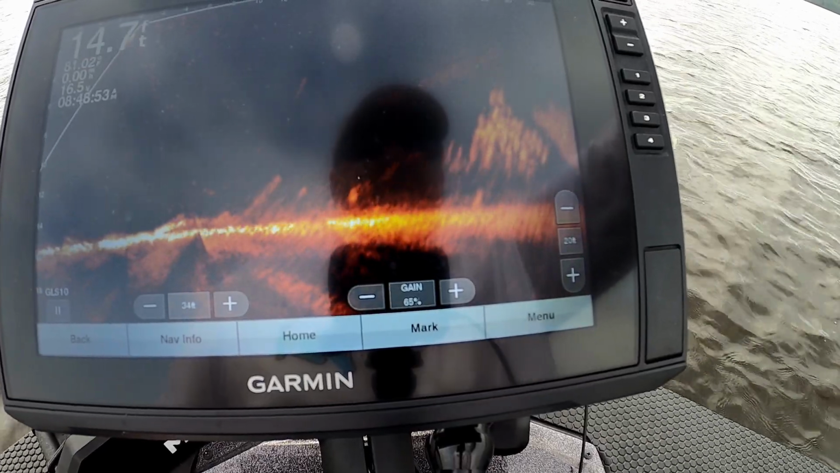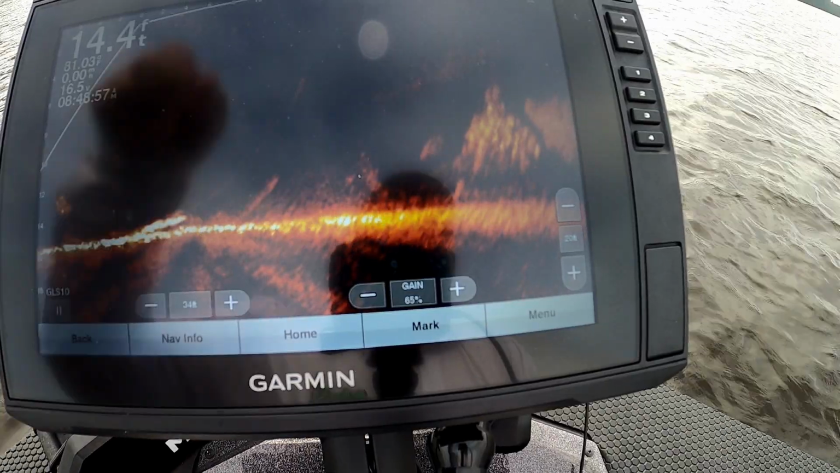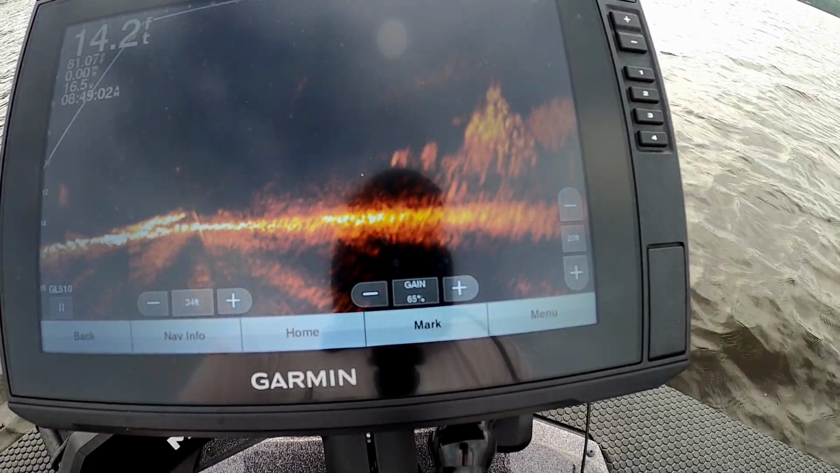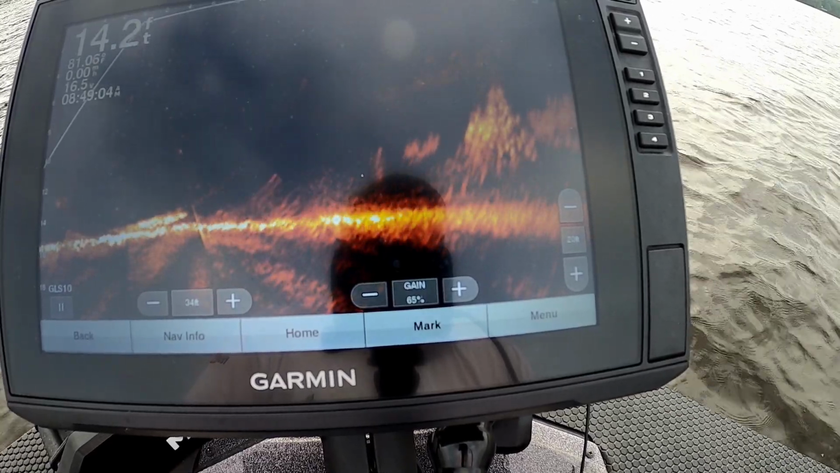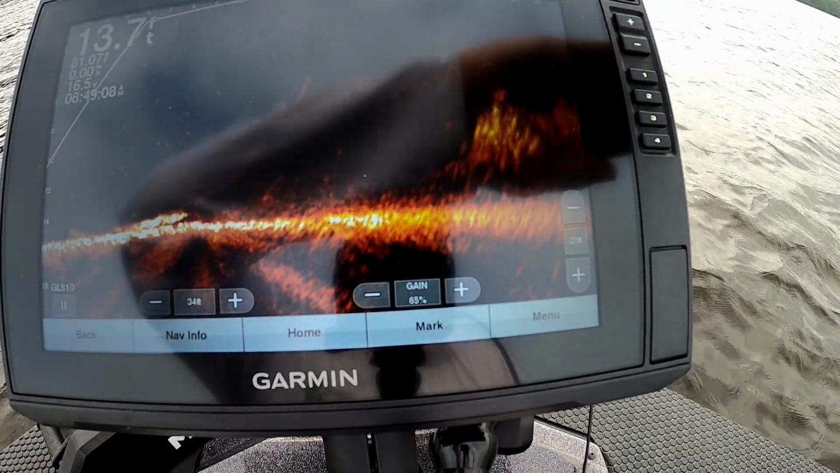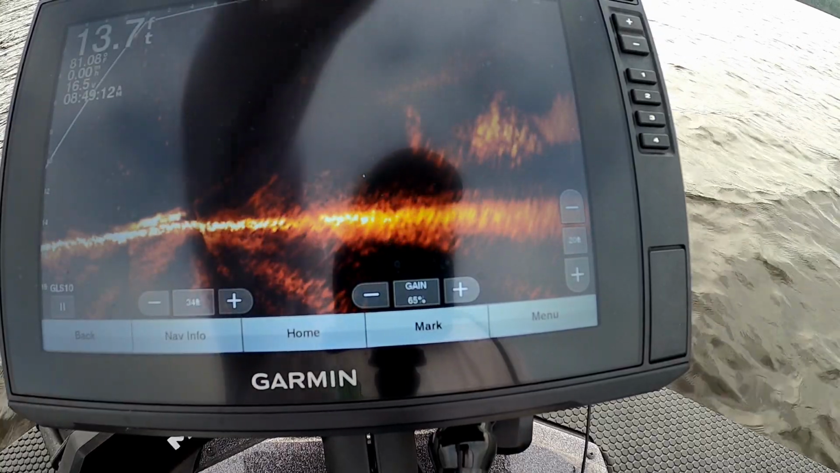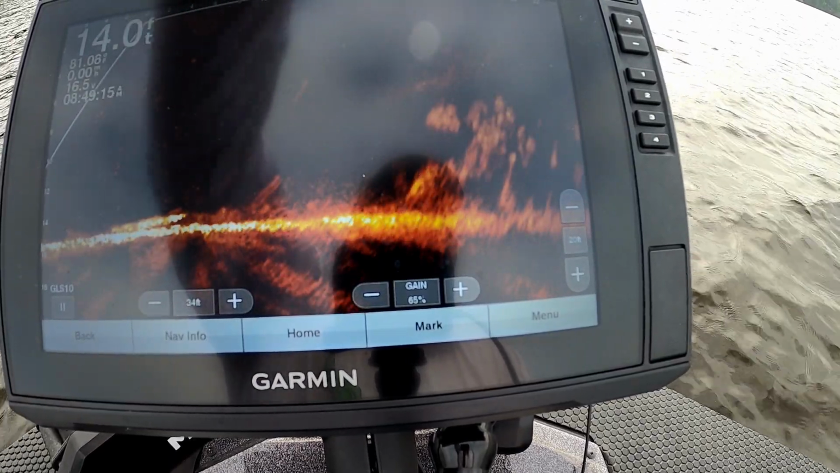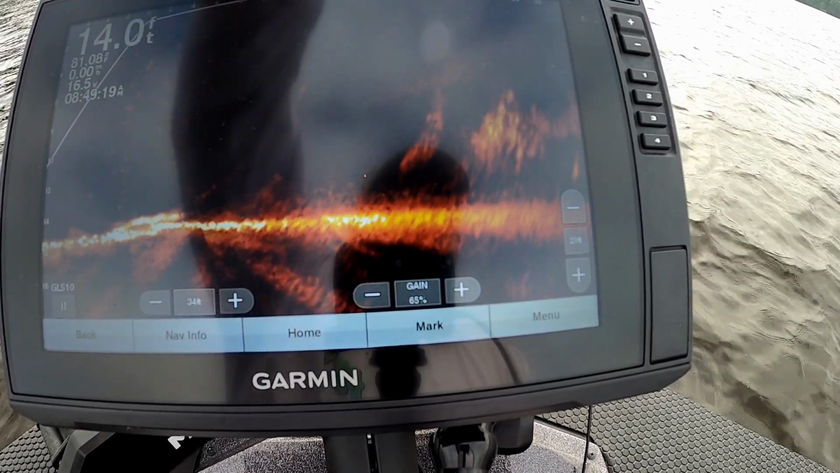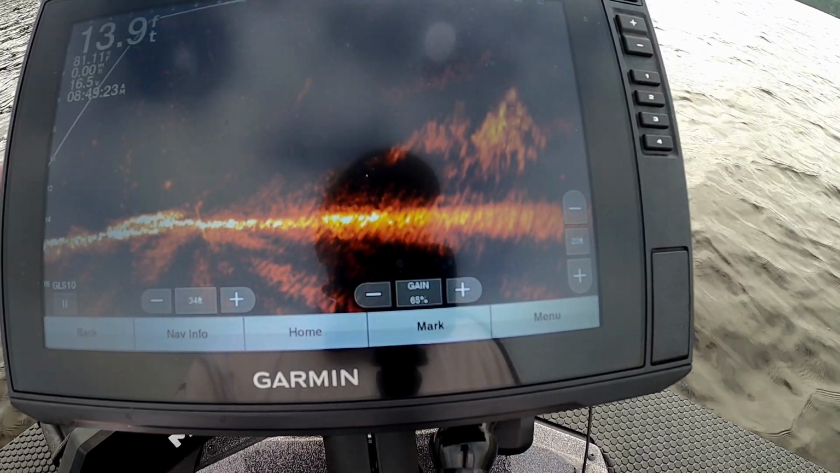Readjust my fish finder. There they are. Alright, so right off the bat, it doesn't look to me like they're doing anything in particular. I'm going to turn the volume up a little bit. Let's get it on them good. Look around. There's some right there.